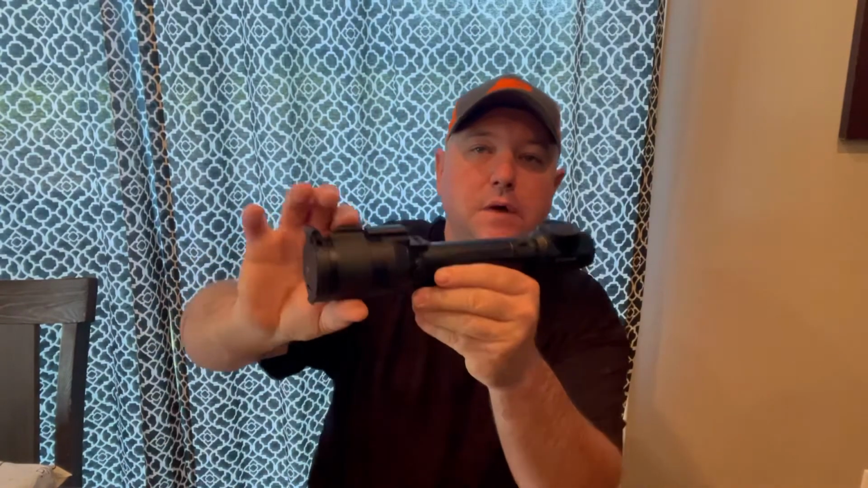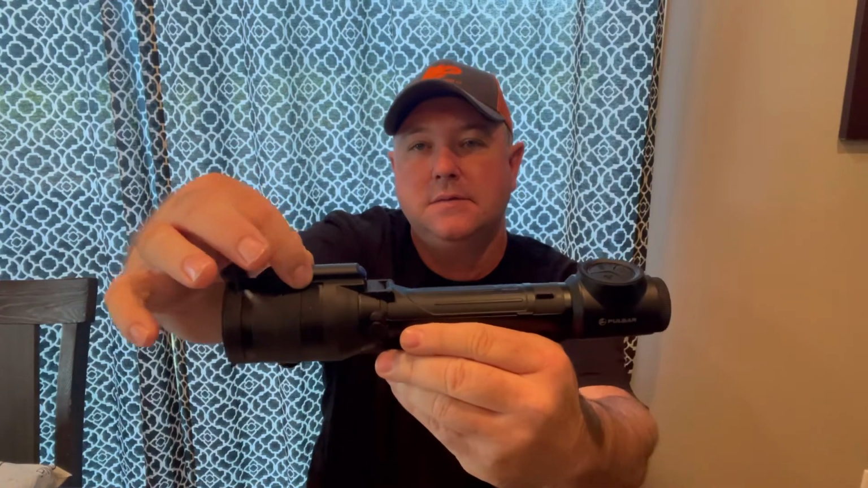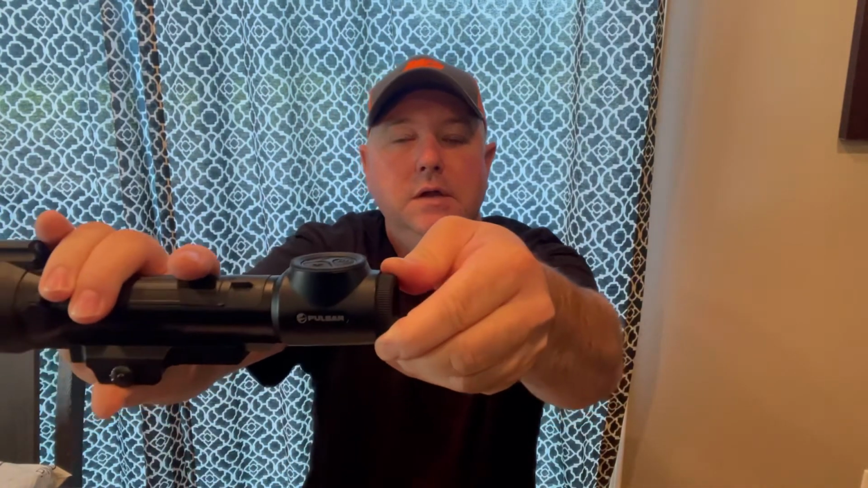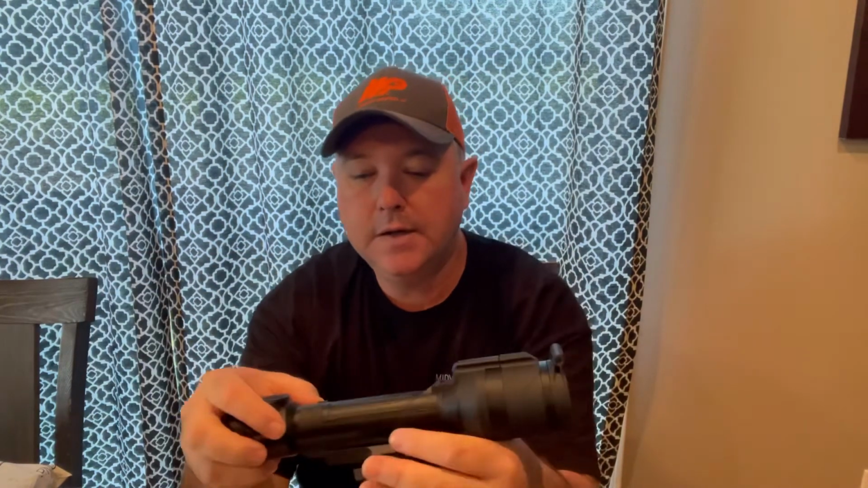You do have an objective focus. It will focus, but 9 times out of 10, when it was lined up right here, it was focused. You do have a diopter focus right back here on the back. It's kind of hard to move. It'll be a little bit harder if you have your eye cup on here. So that's that.